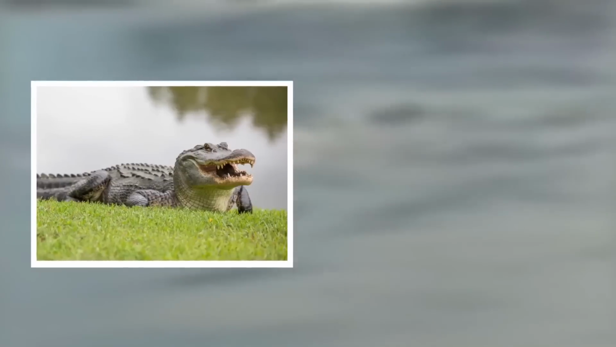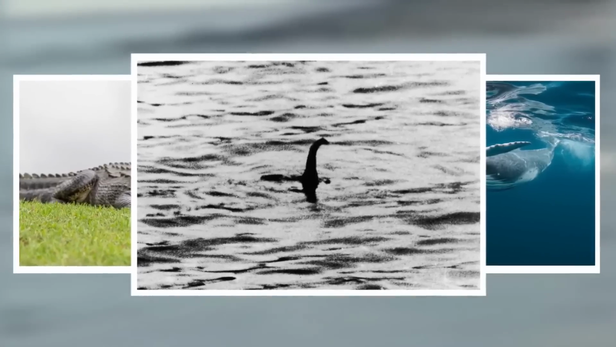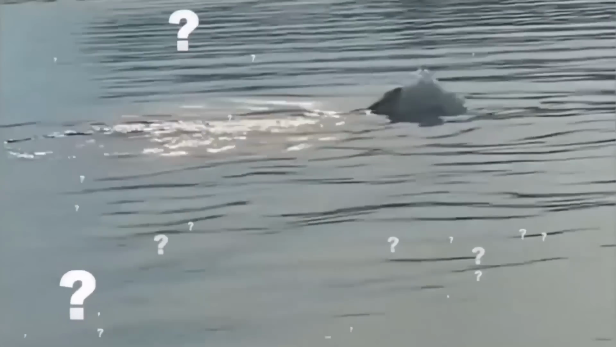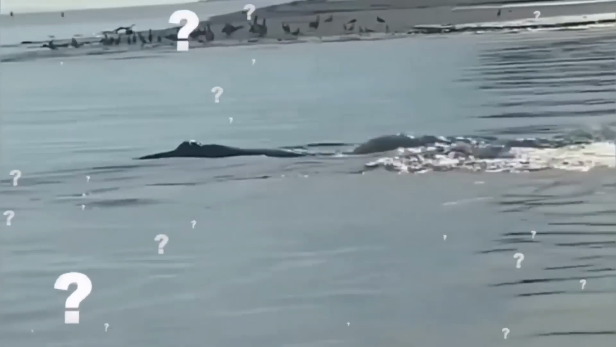Was it an alligator, or maybe a whale? Or was it the infamous Loch Ness Monster? The identity of the being has remained unknown ever since.